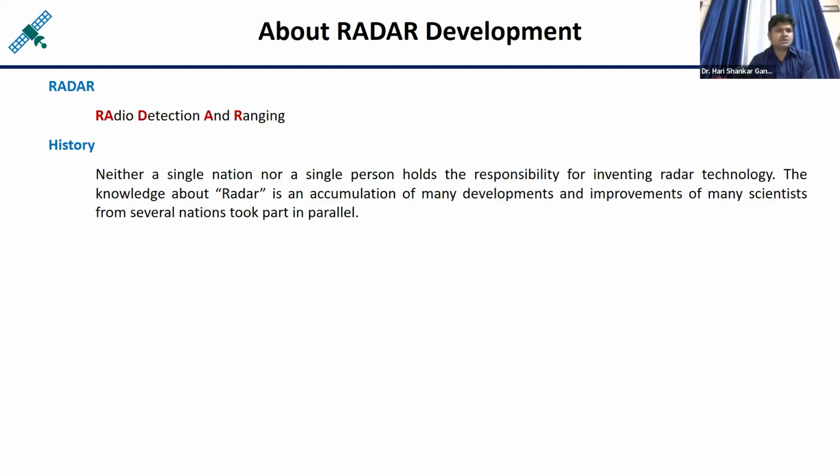And if you are able to find out the type of the target, the characteristics of the target, that is called detection. Both these things, detection as well as ranging, can be done with the help of electromagnetic signals which we are transmitting. Those signals may be in the microwave portion of the electromagnetic spectrum, or maybe in the radio waves portion of the electromagnetic spectrum. Initially the development started in the radio waves, but later on the microwave portion was also utilized for radar development.